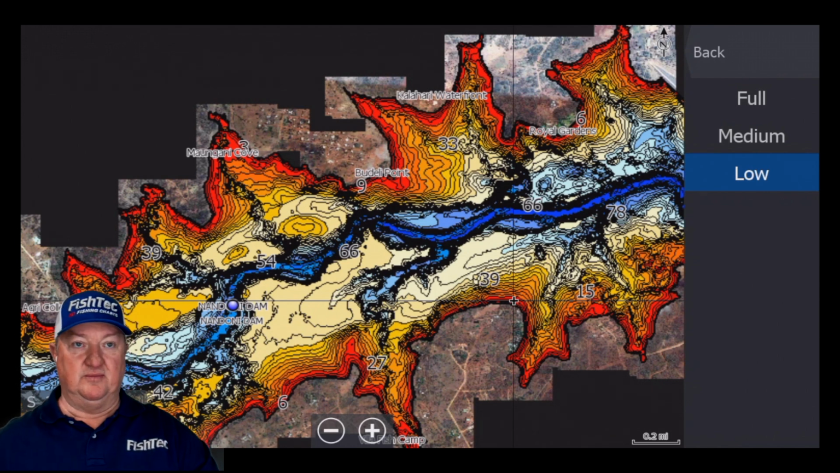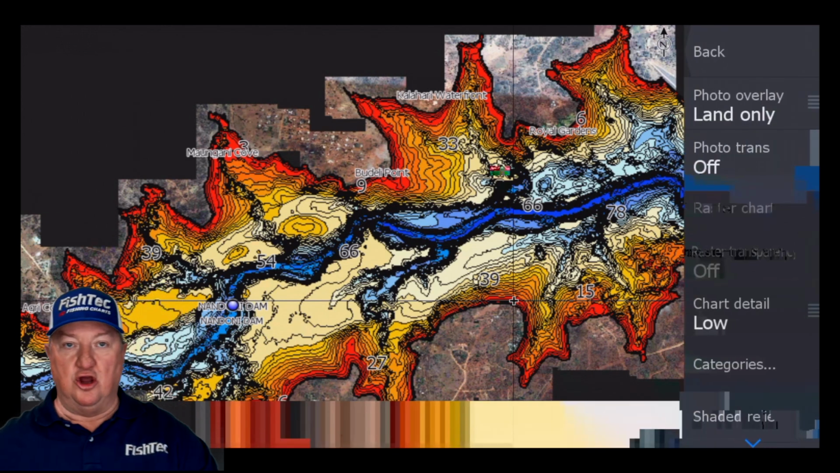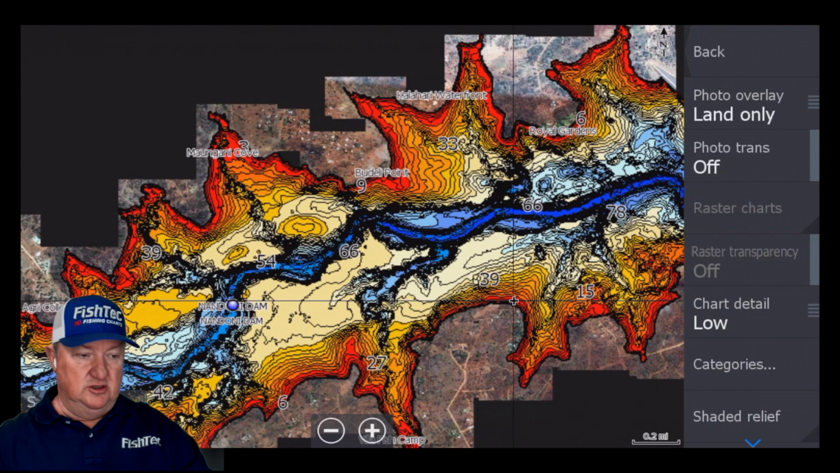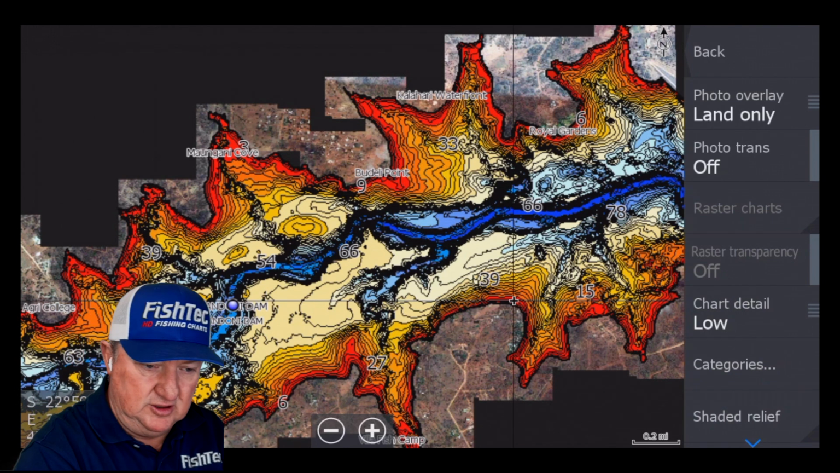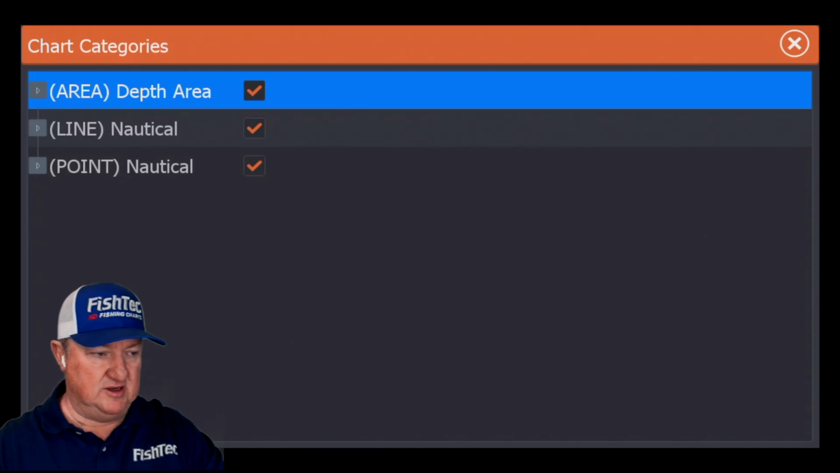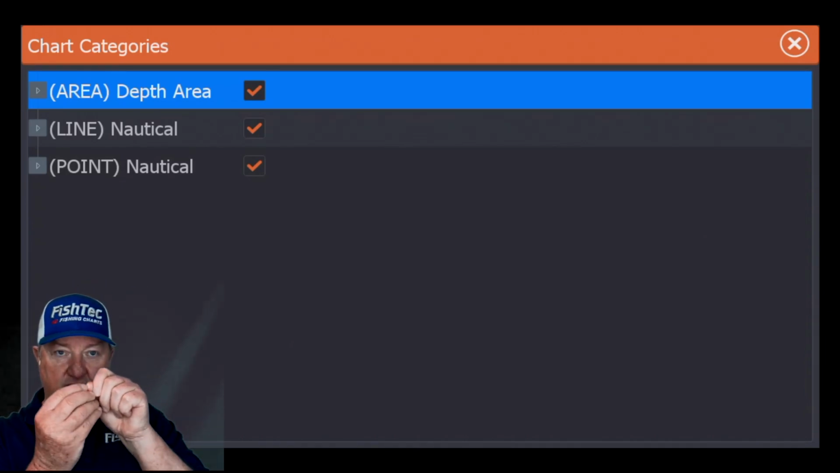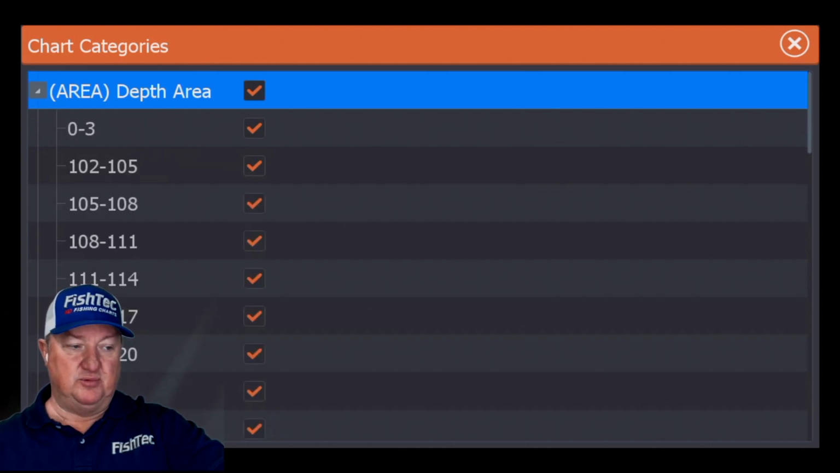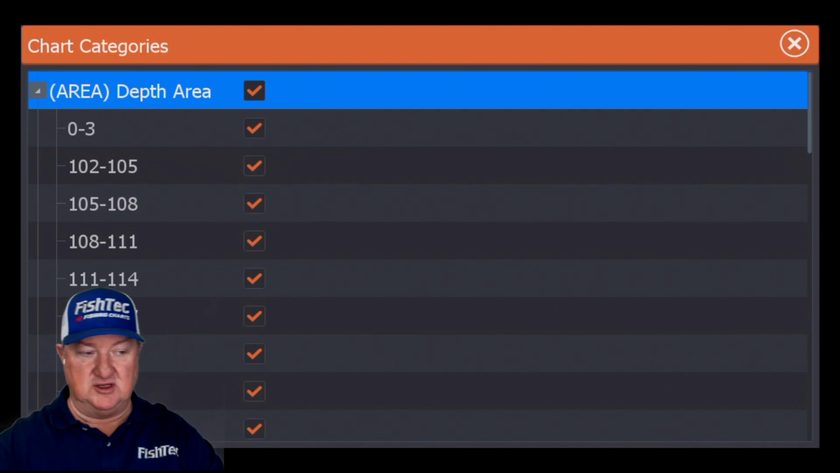So let's turn on just the 50 to 60 foot range, just to see. That'll show you where the thermocline is. So then you're going to go categories, use your left hand and the edge of your thumb, carefully push the little arrow that's next to area on the far left, and you get a drop down menu where you can select or deselect.